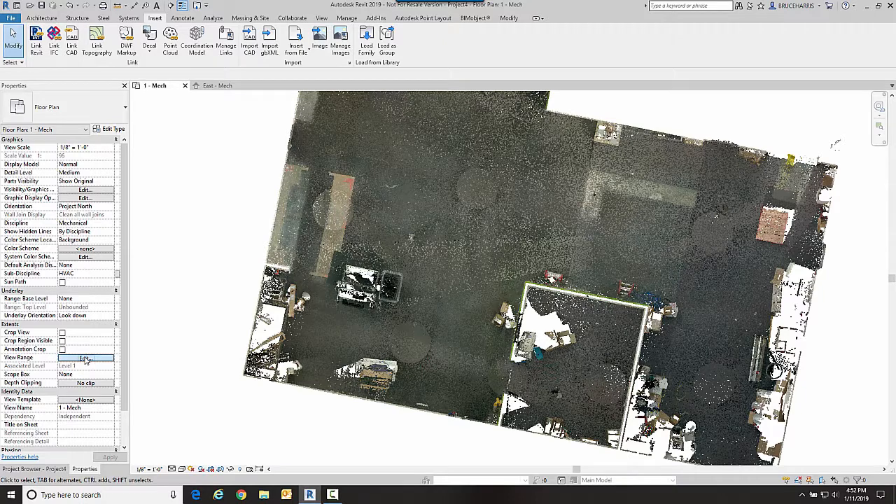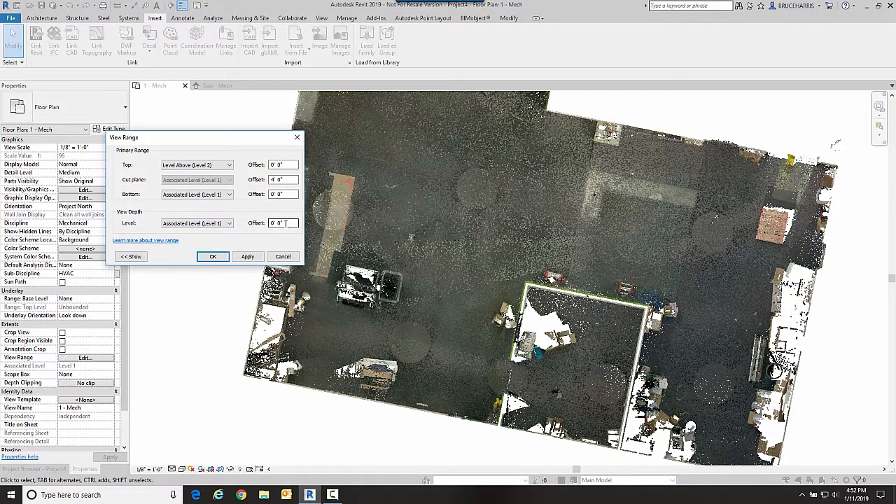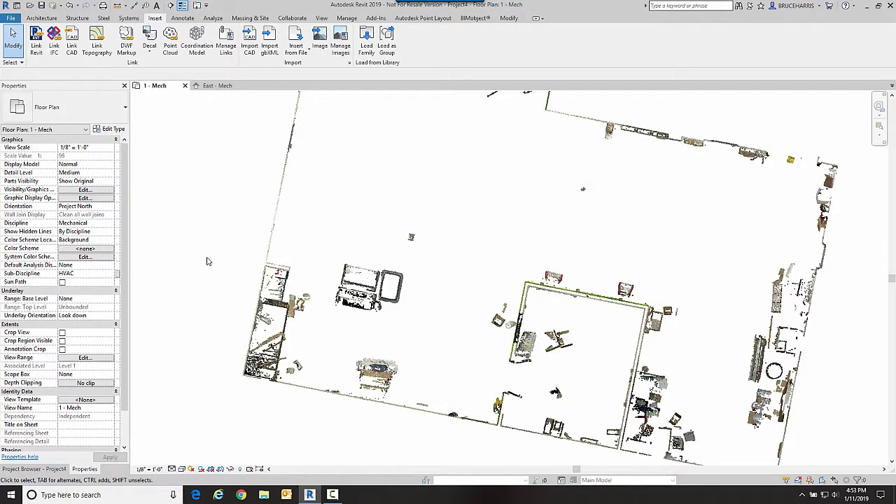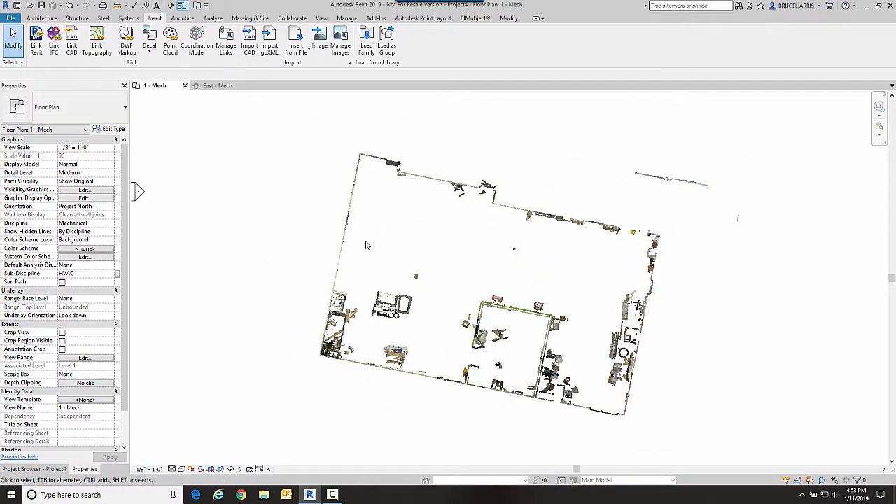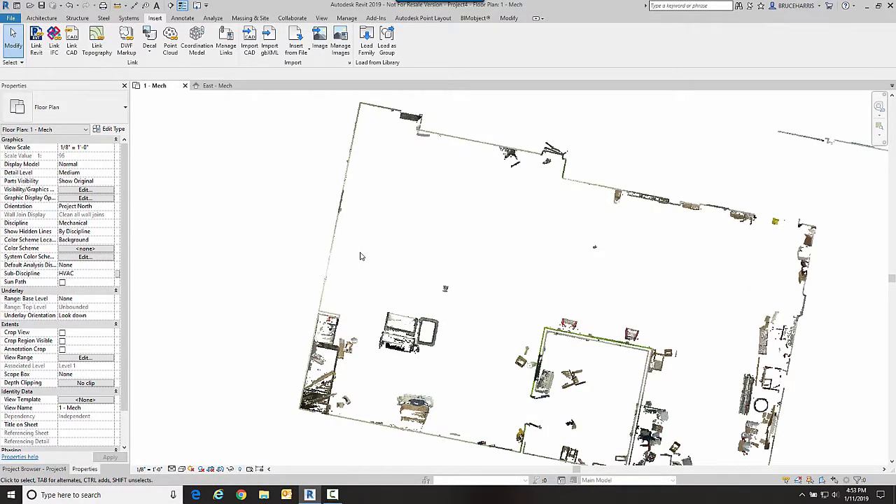So I'm going to go into my view range command, and I'm going to bring the bottom up 1 foot, so I'm not going to see the last foot of this view. And that should take out basically my floor, so I have a lot cleaner look at my point cloud.